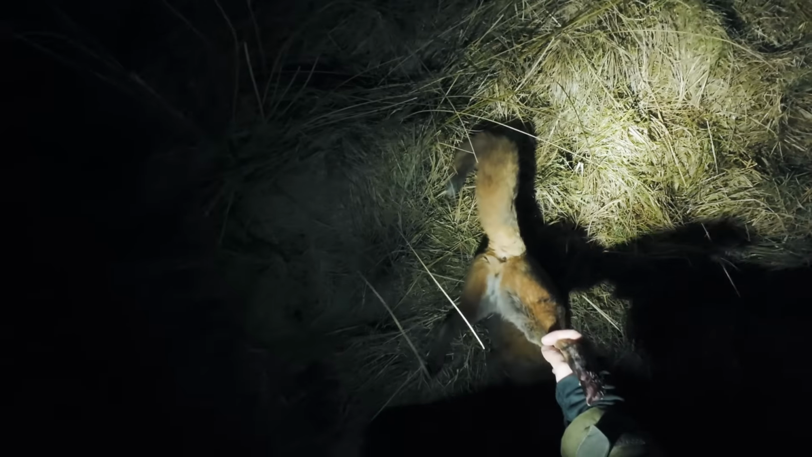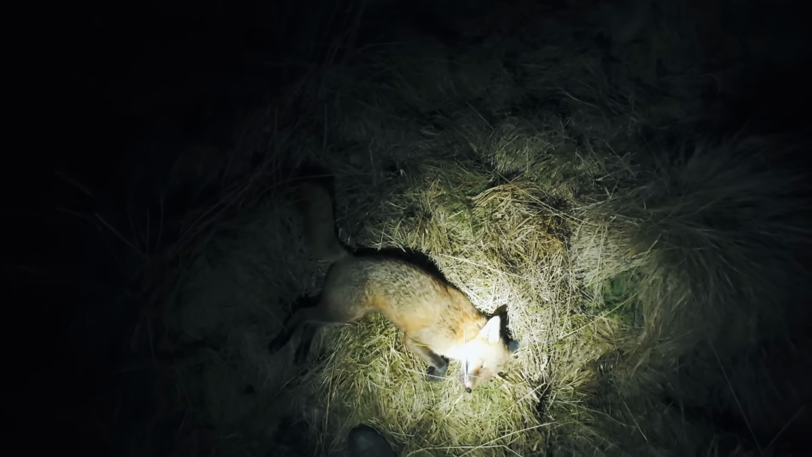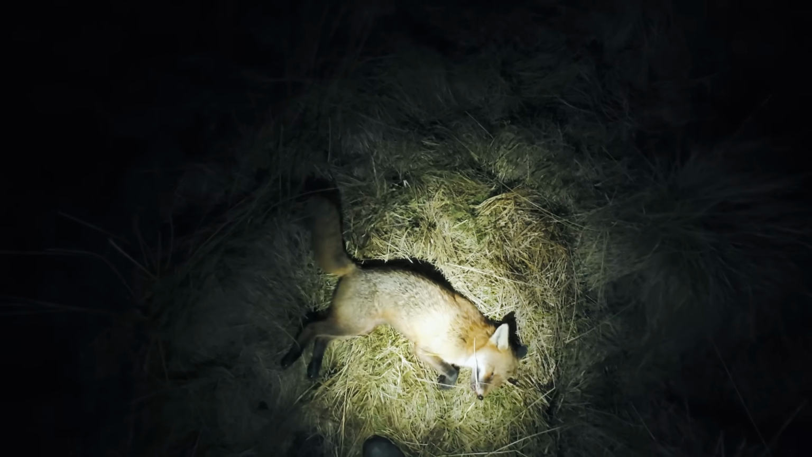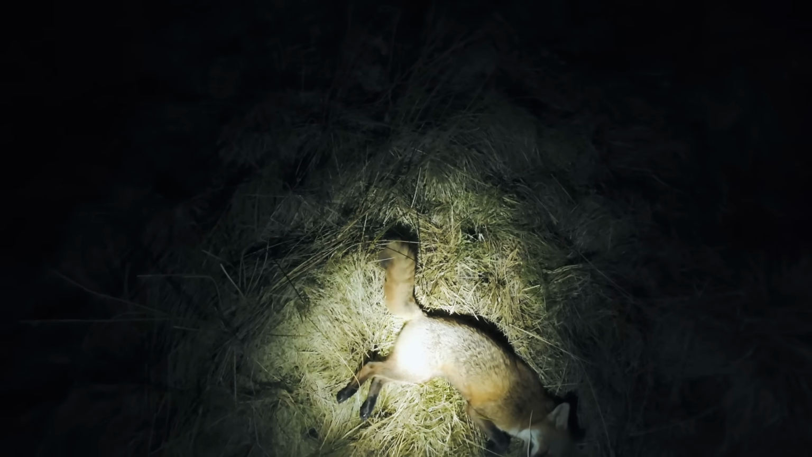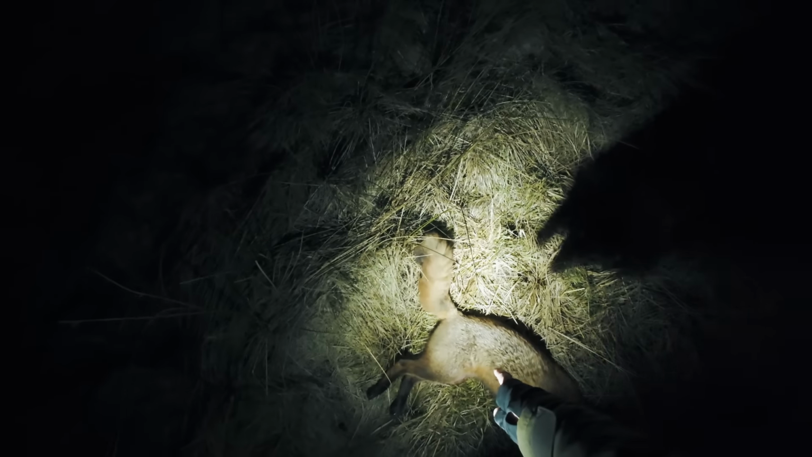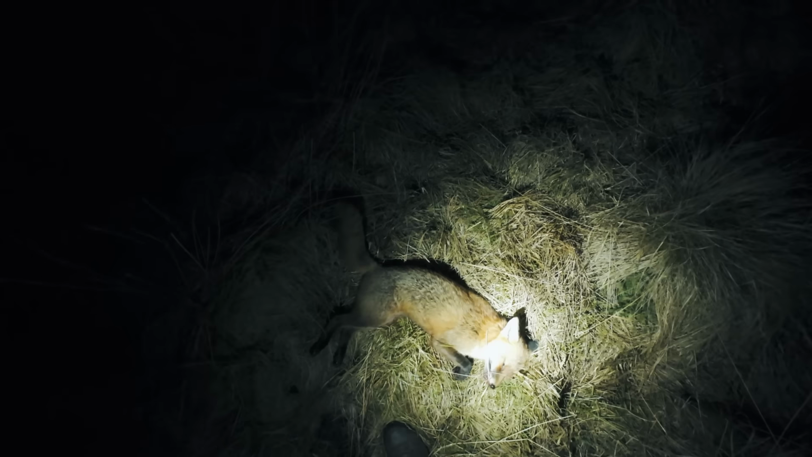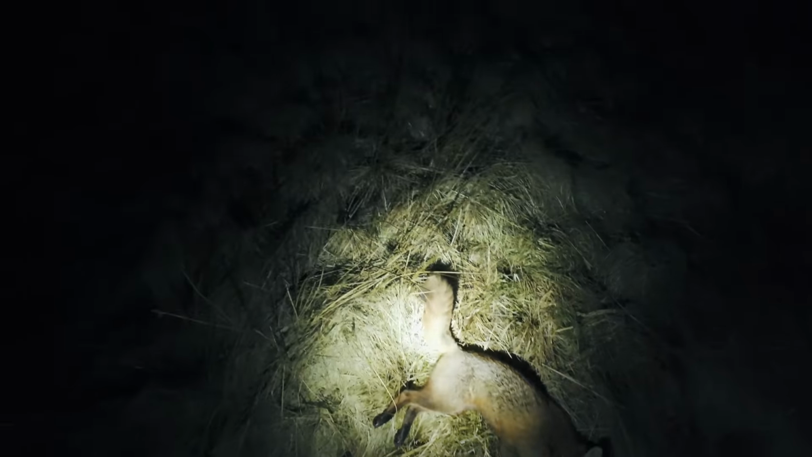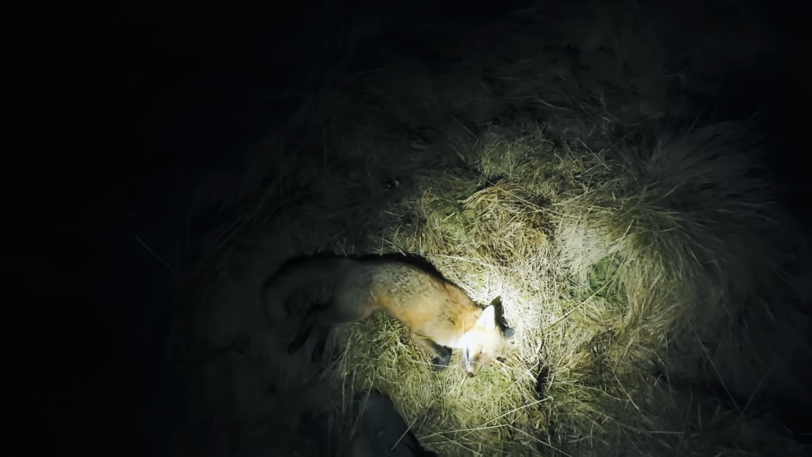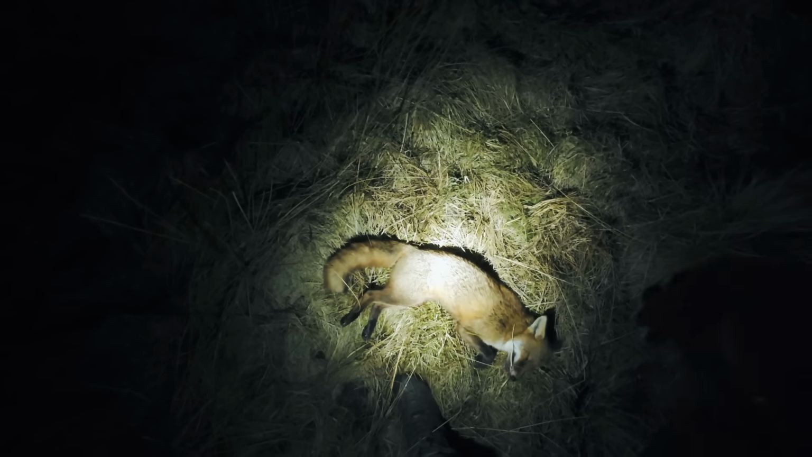There's a vixen. Up here and it's come out the other side. Yeah, created quite a mess, so I can't show you that for YouTube. But I'll just leave that one where it's at. That's one.